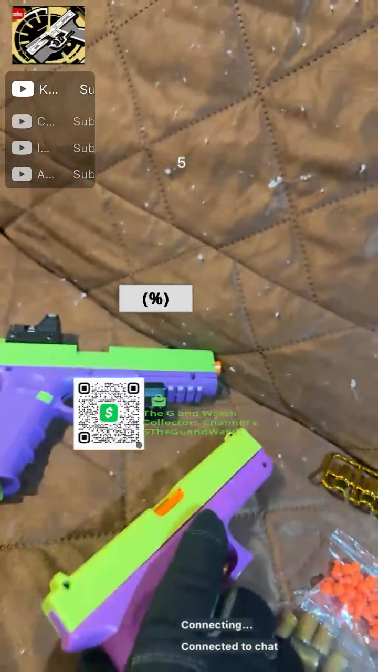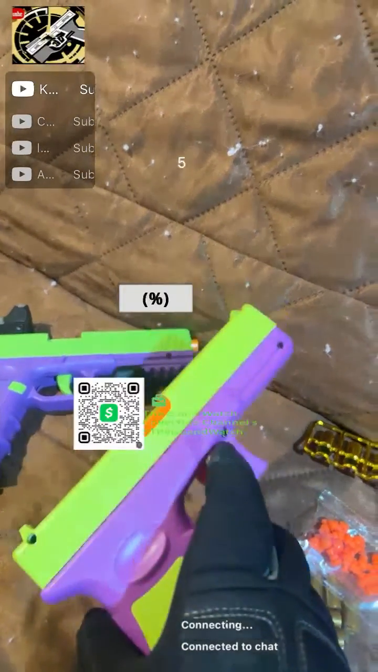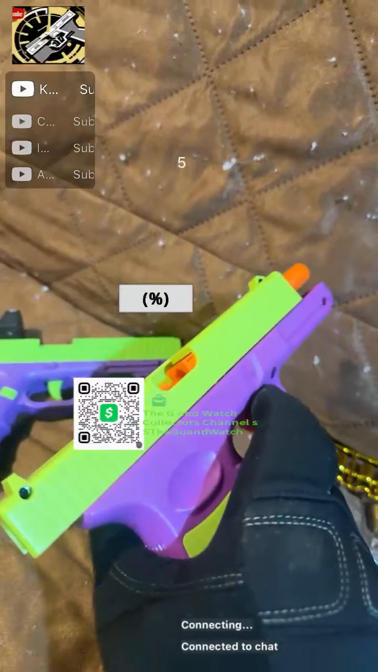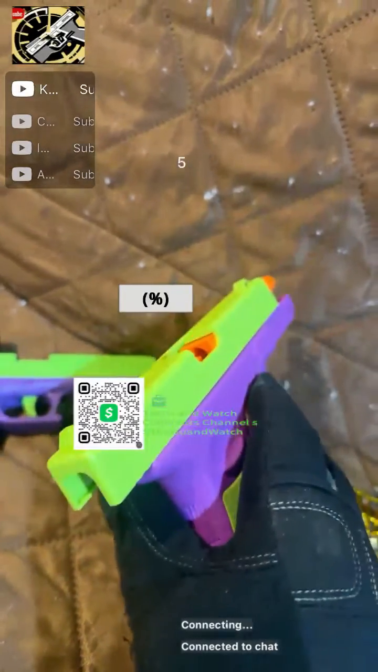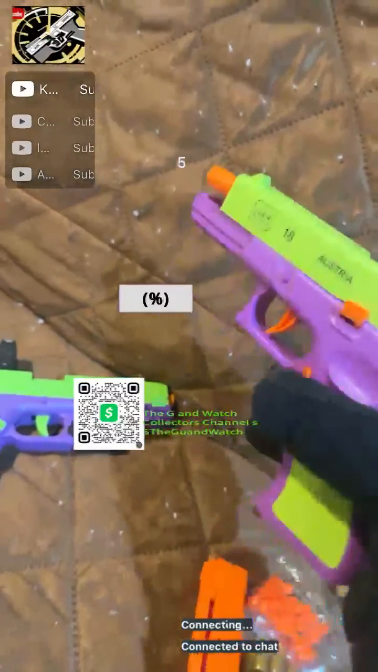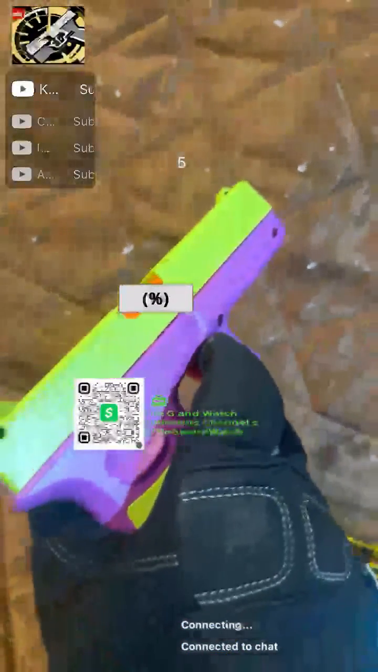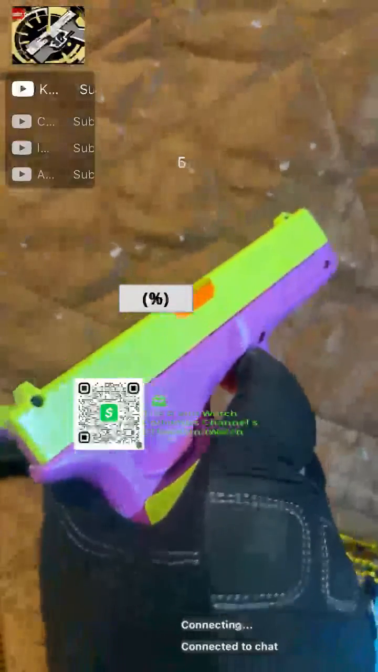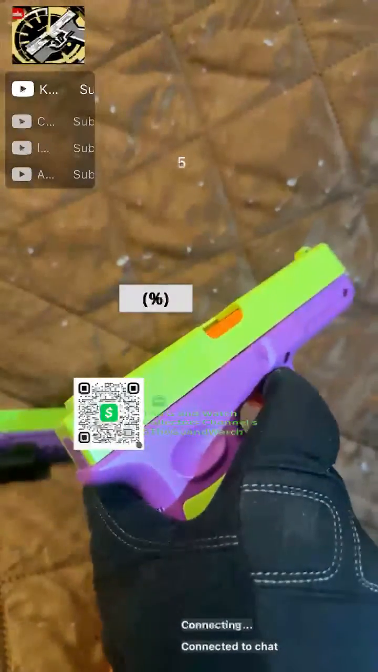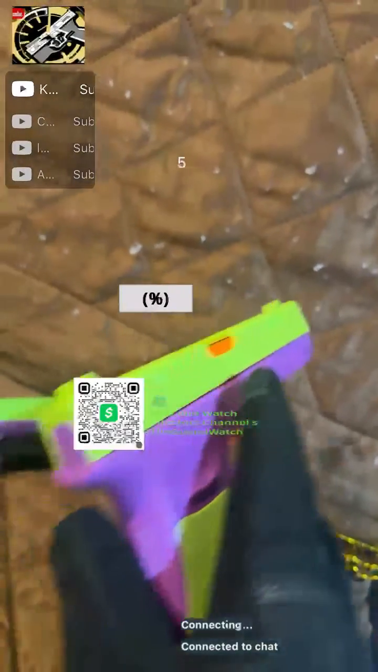Since I have a Glock, which is what this one is, when you pull the trigger it does cycle back, the slide goes back, and you can do the slide like that. And I like these because unlike a lot of these toys or airsoft, see, it goes back just like that. And occasionally it does jam, so it's good.